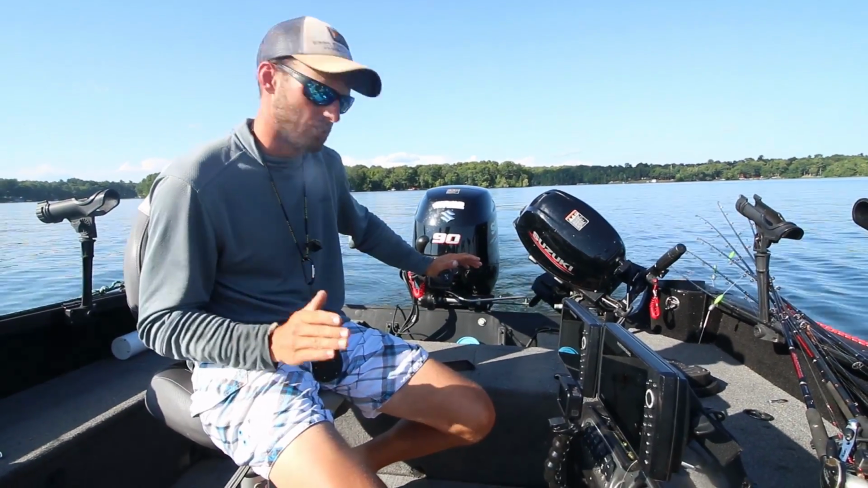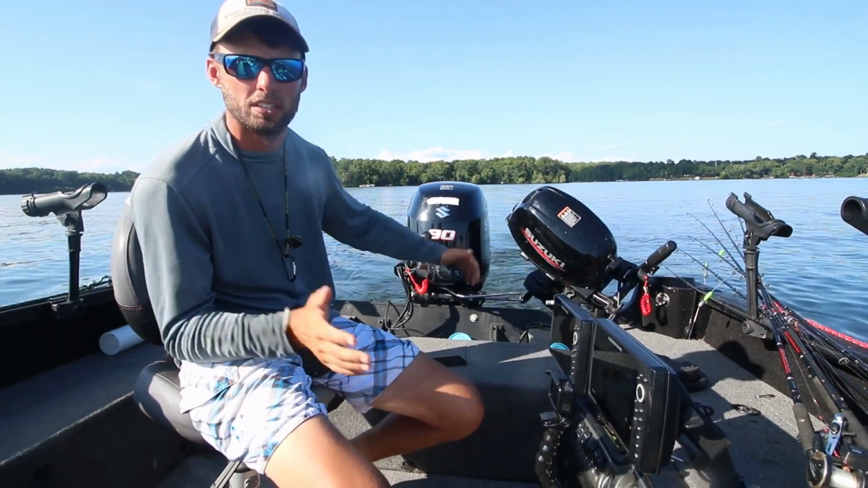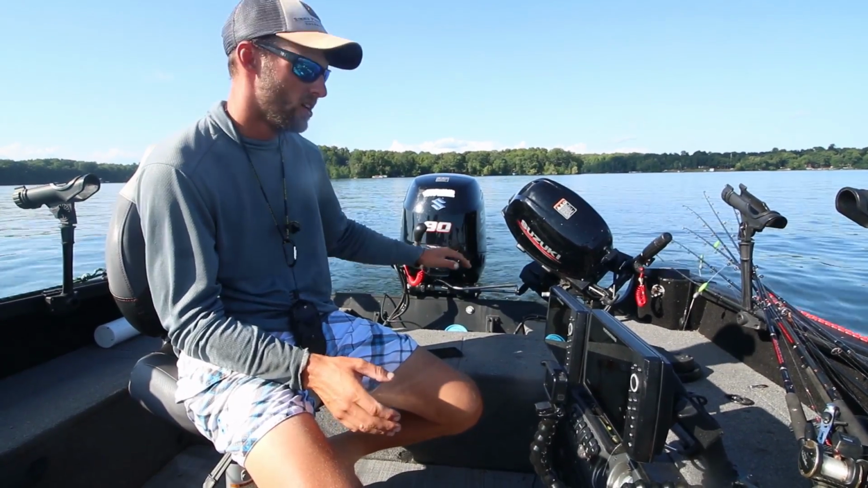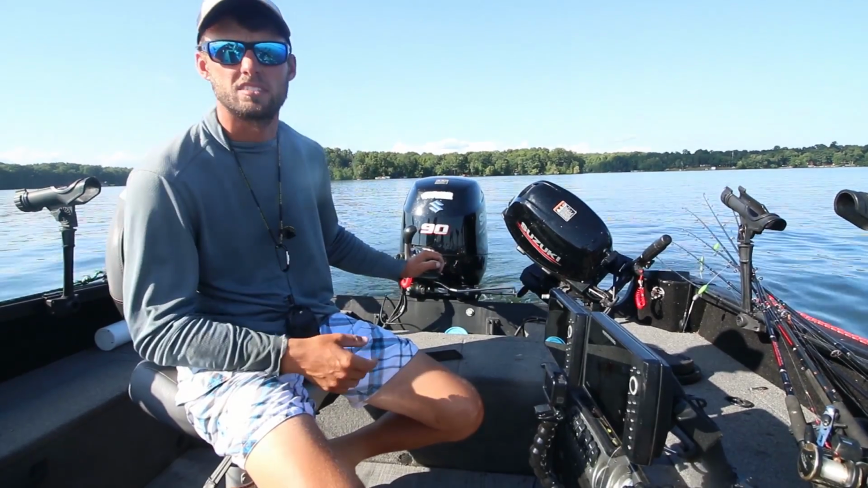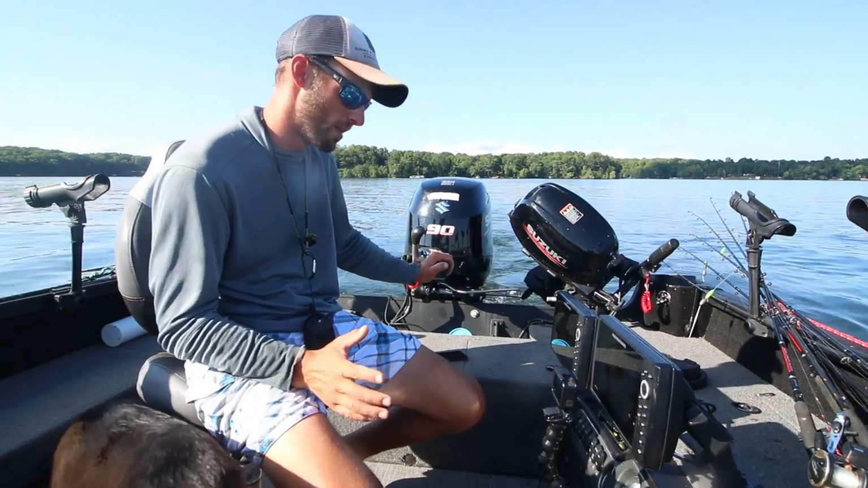But one thing I've been doing is whenever I'm seeing fish, I'm dropping waypoints down on this flat, wherever I'm seeing fish, whether that's on side imaging or sonar or anything like that. Or if I see a little bit of rock, there's not a lot of rock out here, so if I see good rock in 15 to 20 feet, I'll drop a waypoint on that as well.